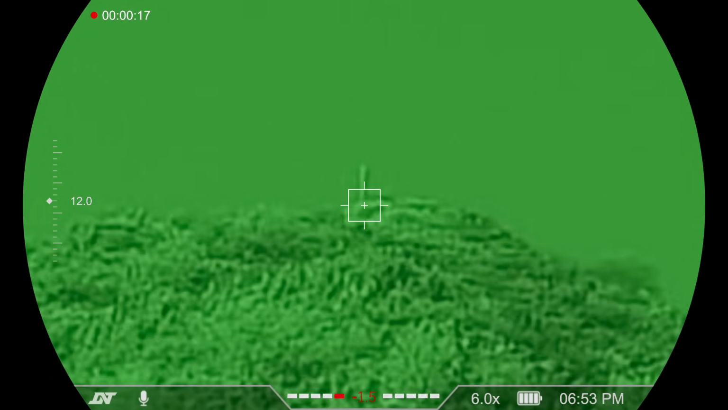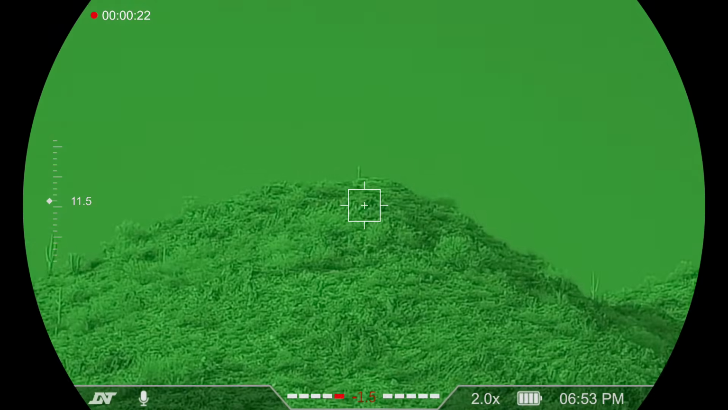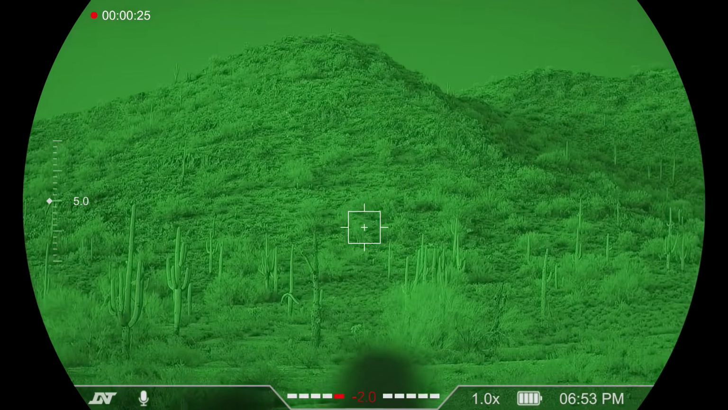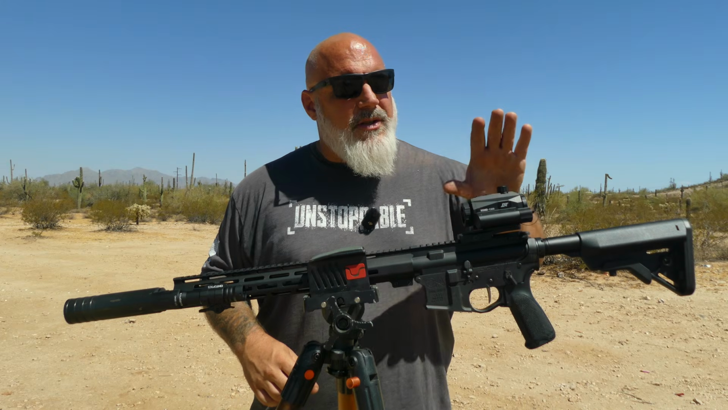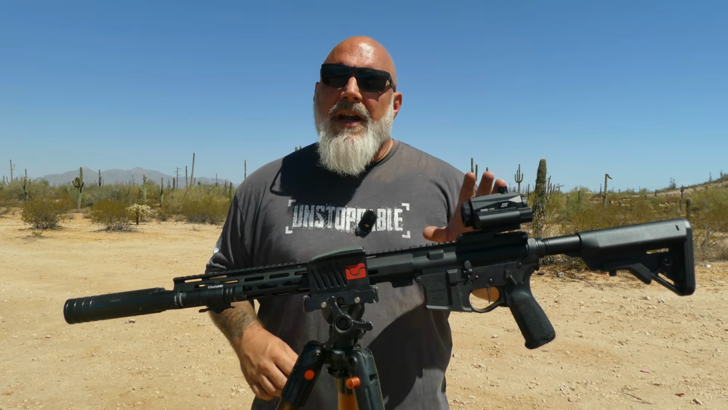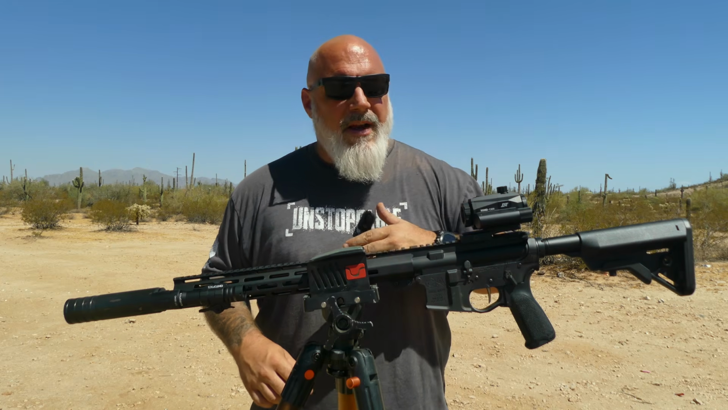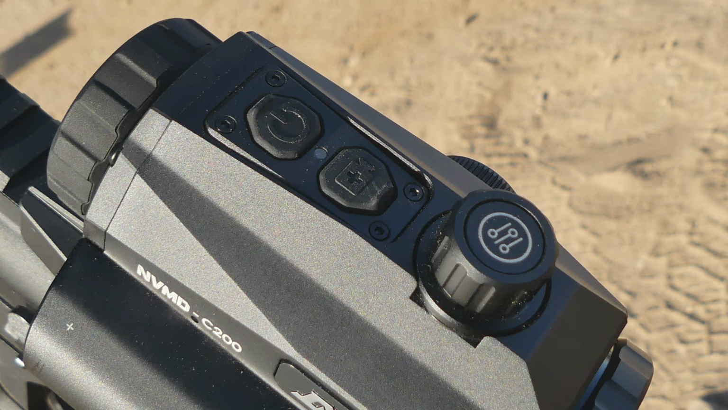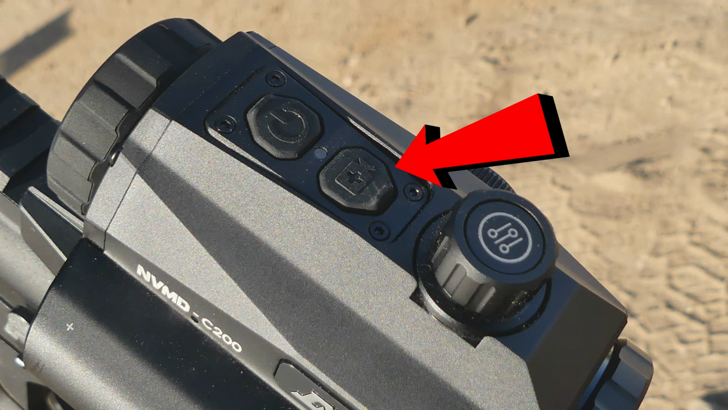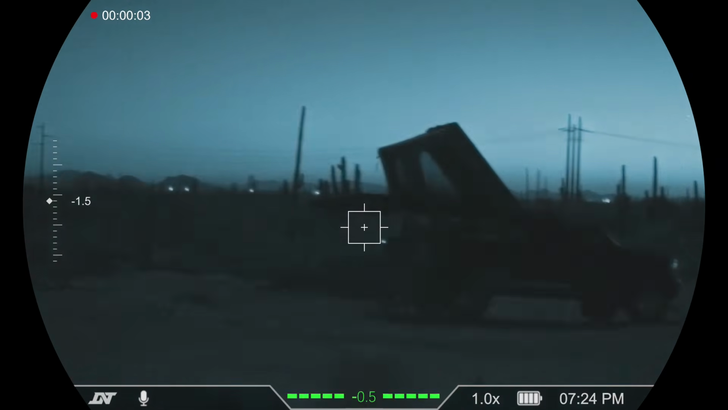It is IPX7 rated. Again, it is digital. It uses an 18650 flat top battery. It is 1 to 6 zoom, and that is done through this turret right here. The turrets and buttons on this are very easy to navigate, and that's one of the things I've noticed about DNT's stuff that I've used: their menu system seems to be very easy to navigate. You have a very simple on-off button here. You have a button behind there, which is your record button. It has 32 gig of internal memory.